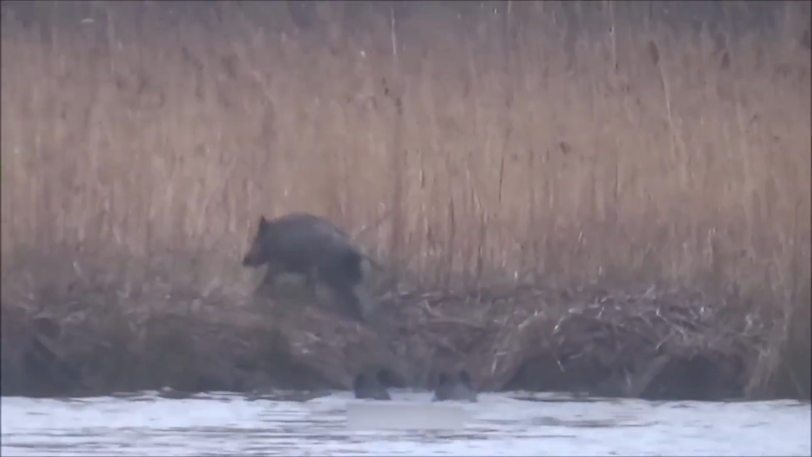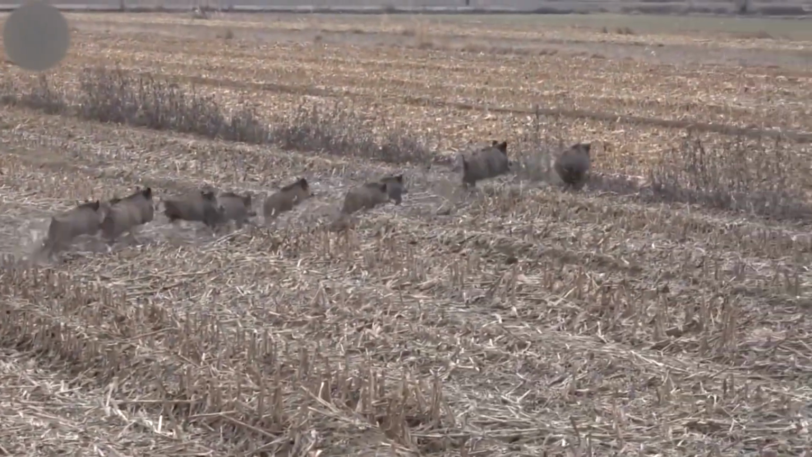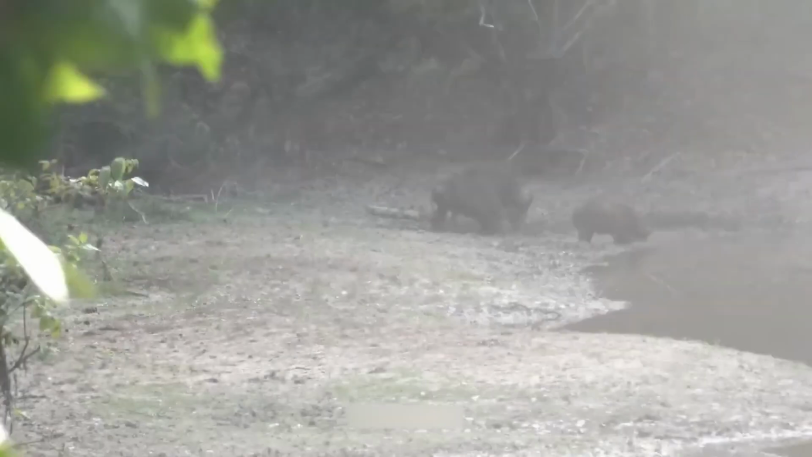Wild boars are more than a nuisance. They're an invasive force, tearing through farmland, shredding habitats, and carrying a cocktail of dangerous diseases. Left unchecked, their population can explode, unleashing damage that's nearly impossible to reverse.